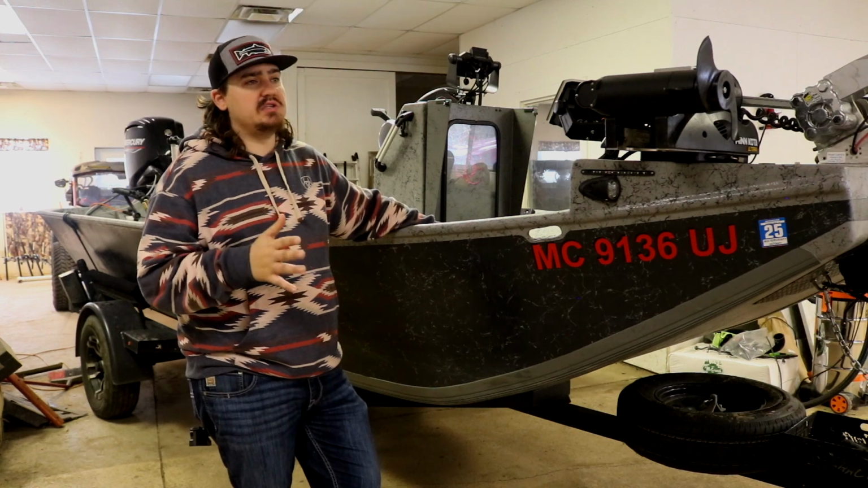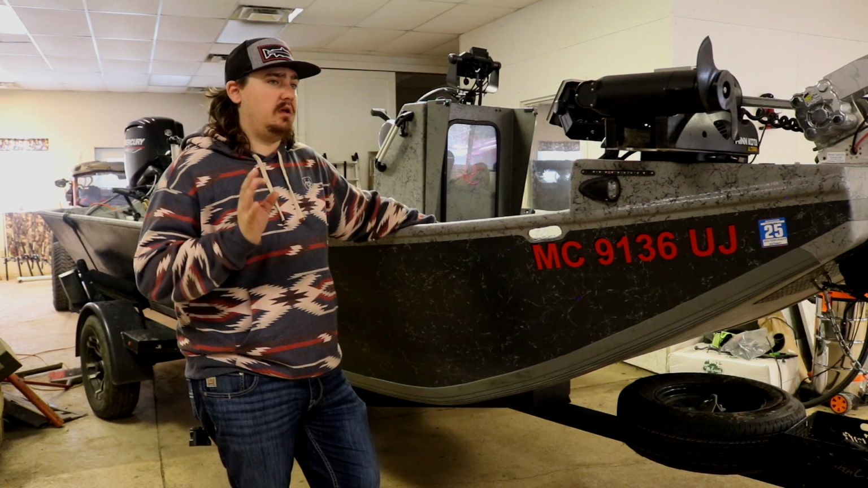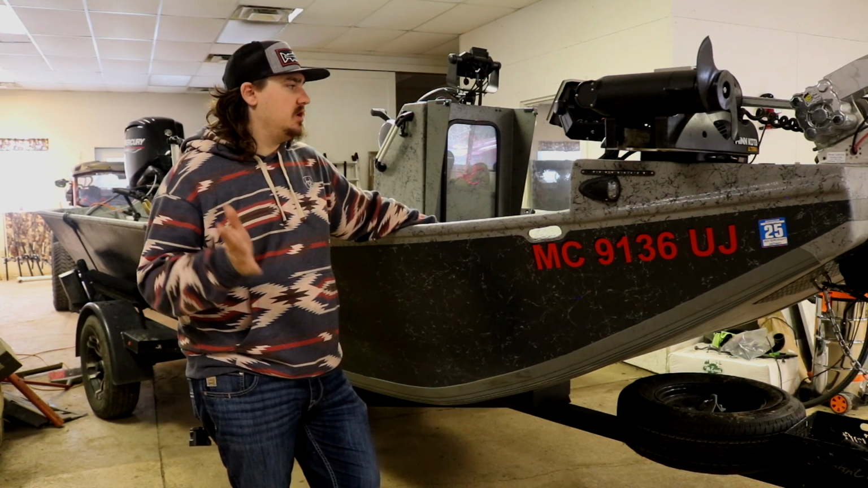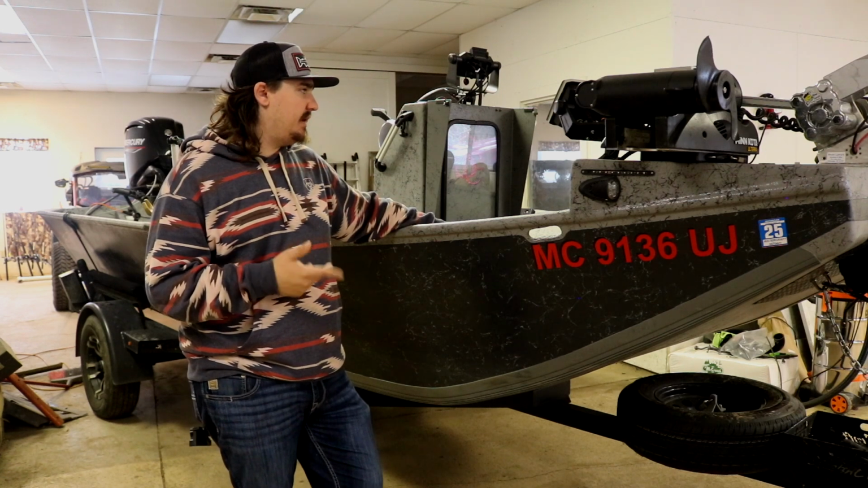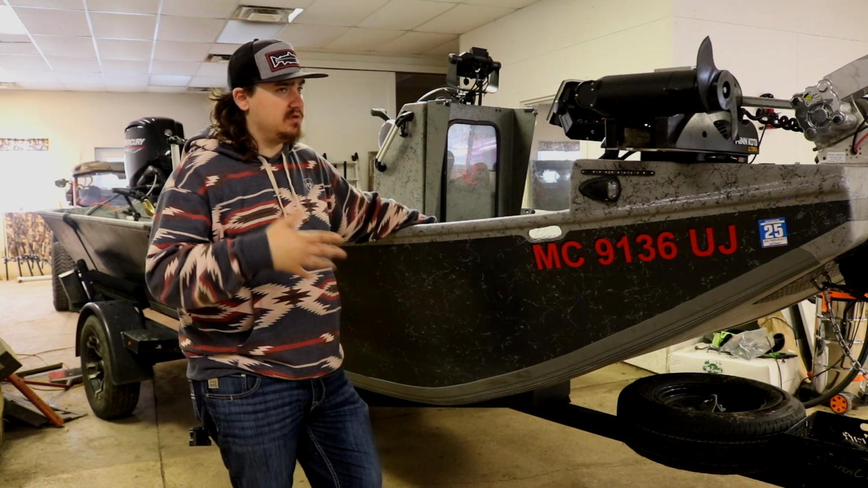You don't see what you see. Yes, you can mark fish. Yes, you can see the shadows. Yes, it works. It's not what the Humminbird side imaging is. So that's a little different for me. I'm going to have to get used to that, because before I was a huge side imaging guy. Like that was my game.